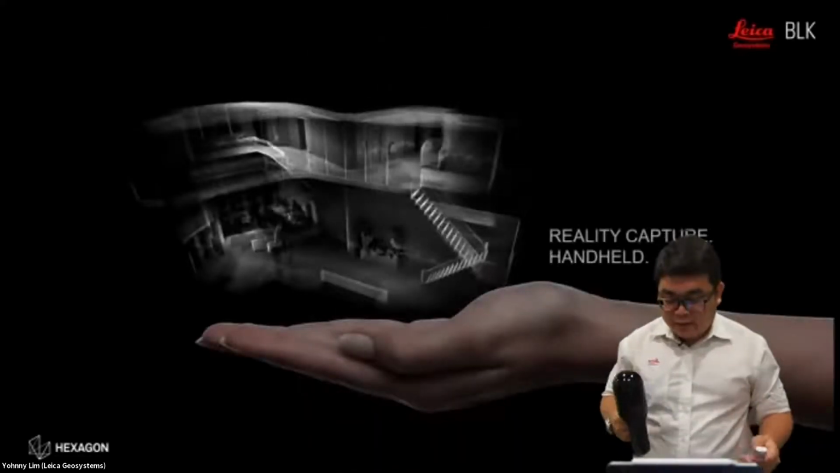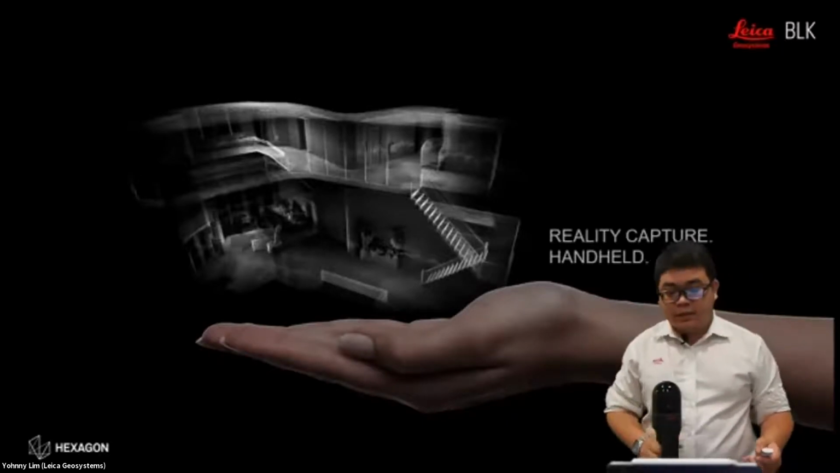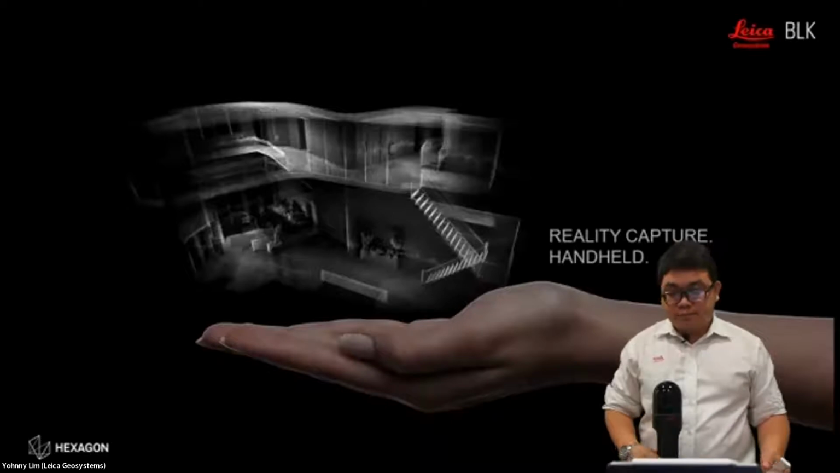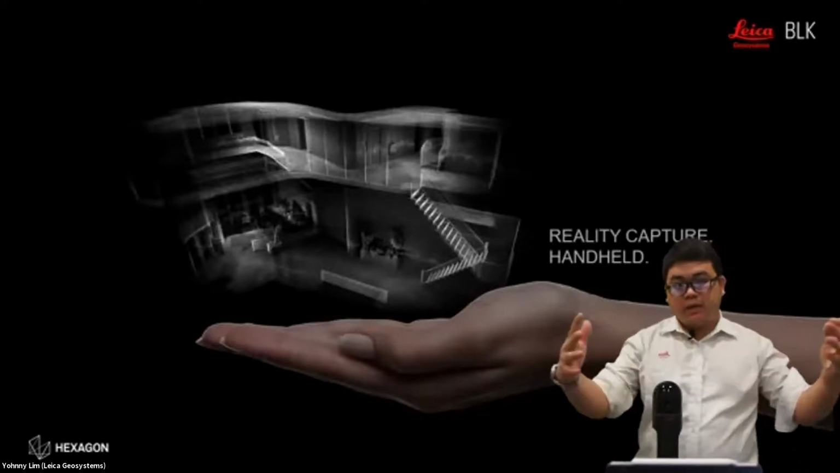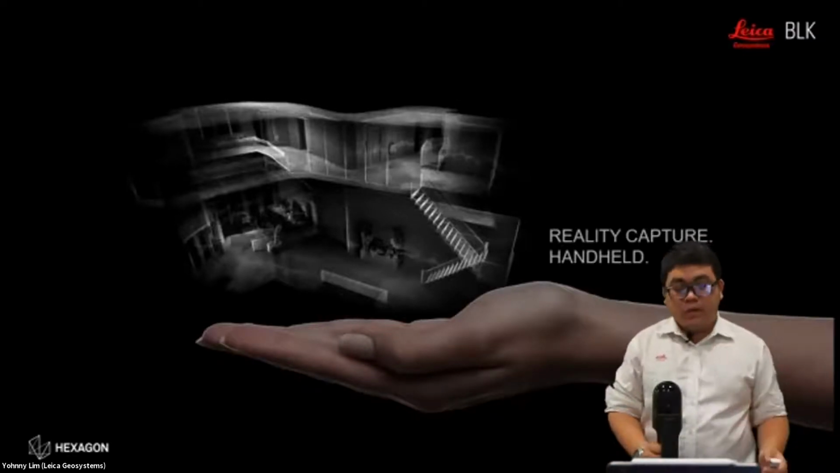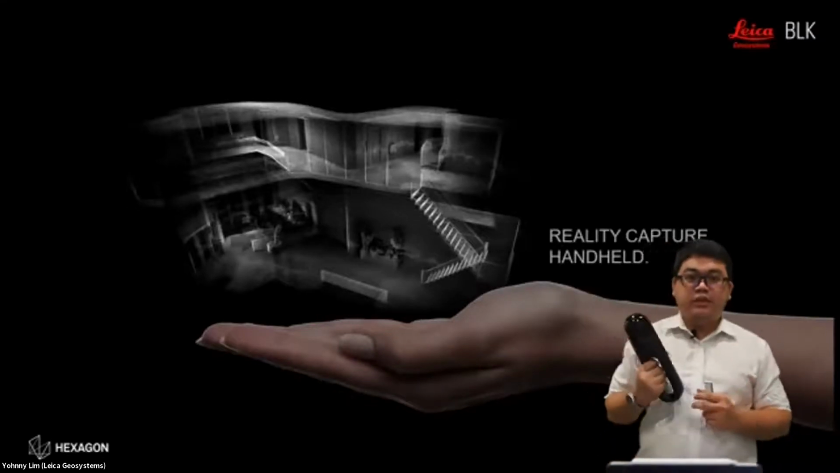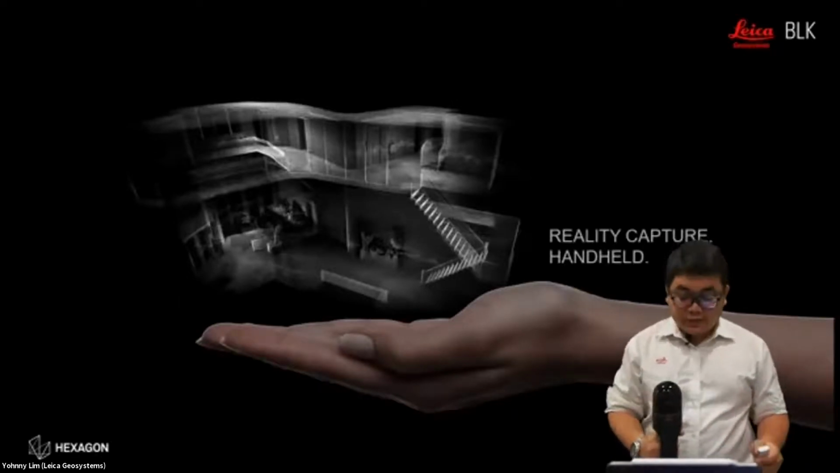Okay. With this new handheld capability, we have stepped up the game in the reality capture landscape, and now we can cover a much bigger area. We can collect more data in a very short period of time. This thing can also achieve a very high accuracy of 2 cm. So this is a really game changer.